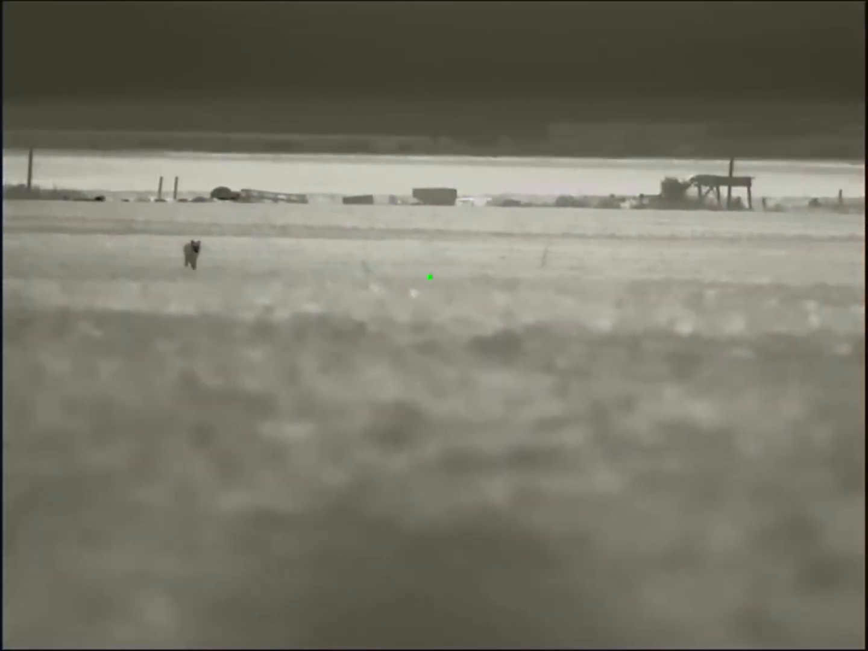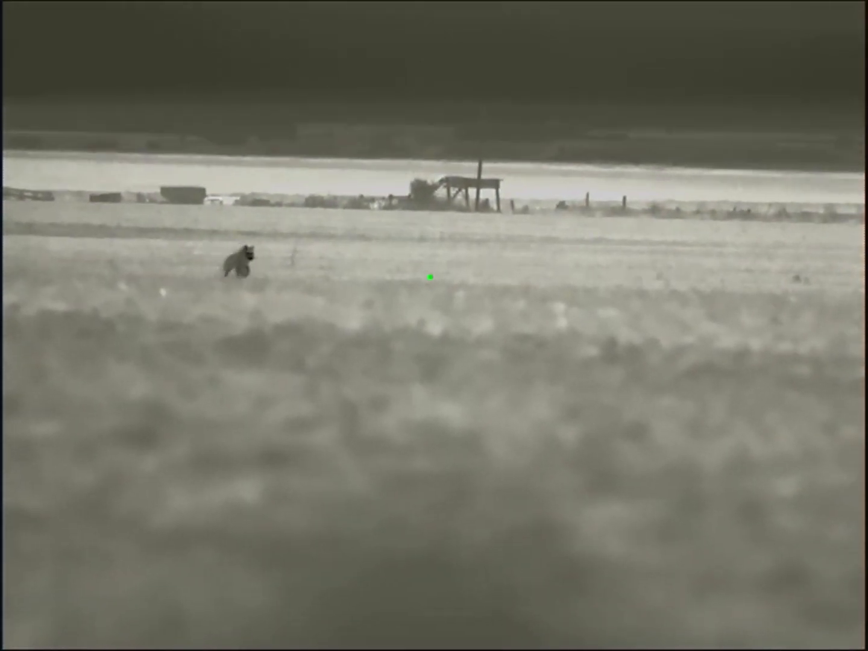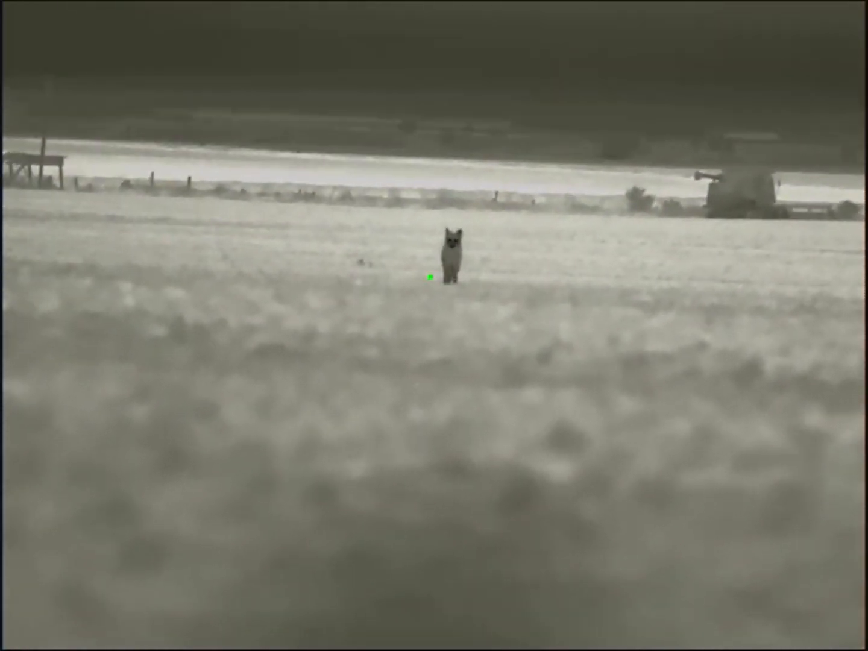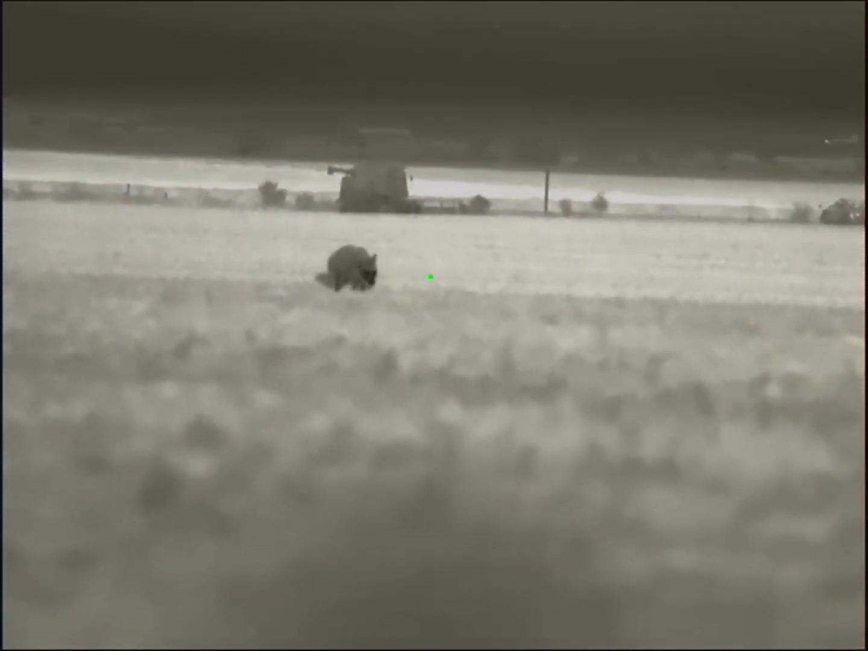So then I switched to pup distress, and this one started coming pretty much right away. I also switched to black hot on my scope because I kind of like that better for shooting, at least recently I do. This one's coming in nice. He looks like he's just going to stop on his own, and I'm just going to let him, but he won't. I start barking at him.